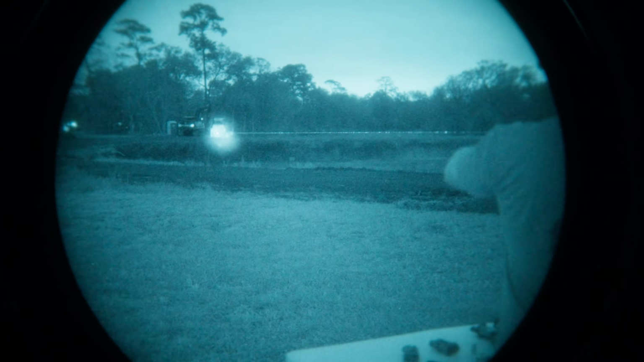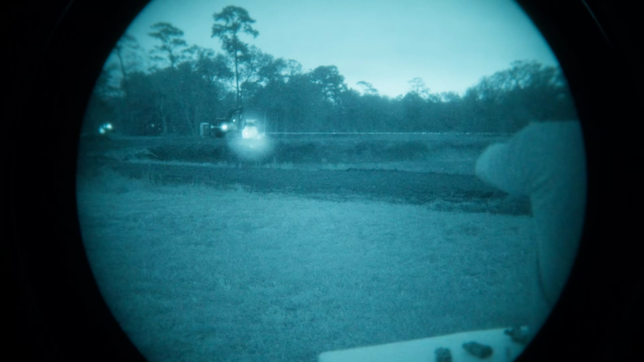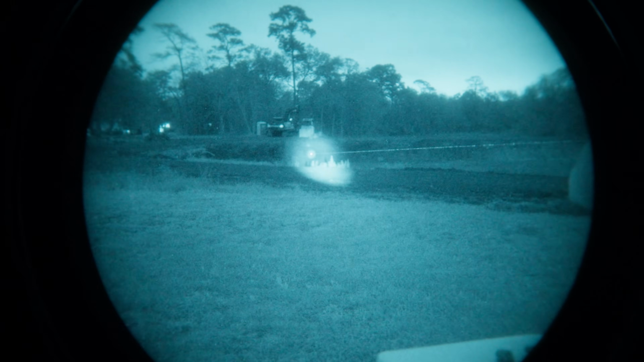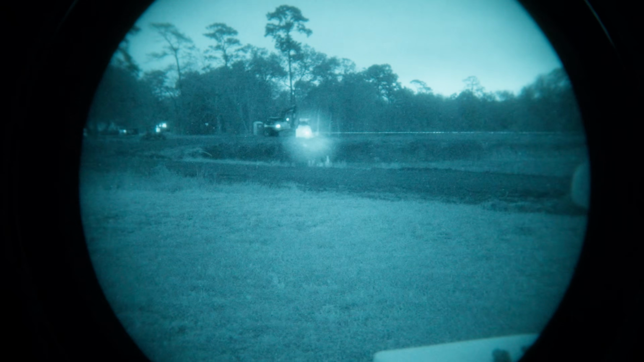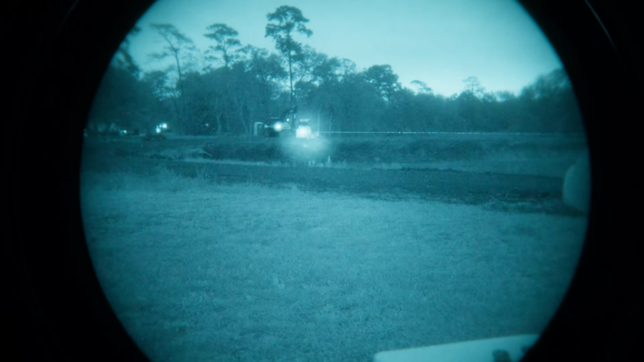The illuminator is not as crisp around the edges, but it is very consistent. It's what I would consider a nice clean illuminator. Very functional. The laser's very bright, and there's not a whole lot of dispersion at the, quote unquote, point of impact.